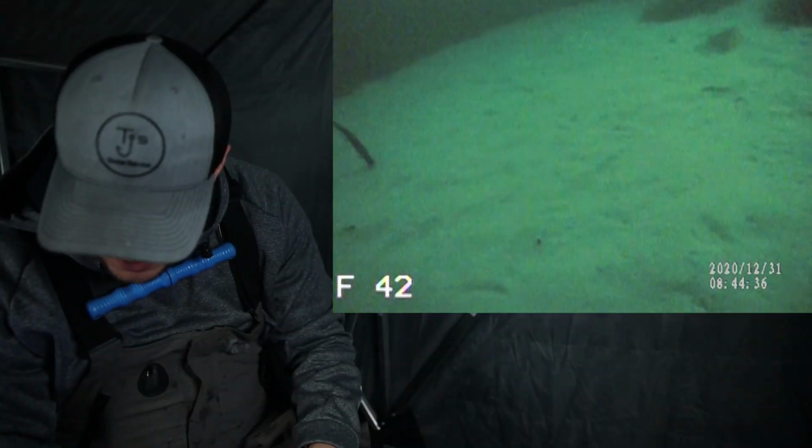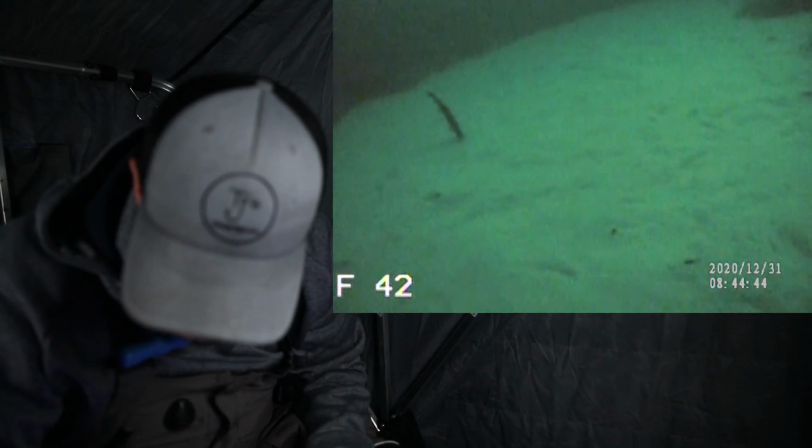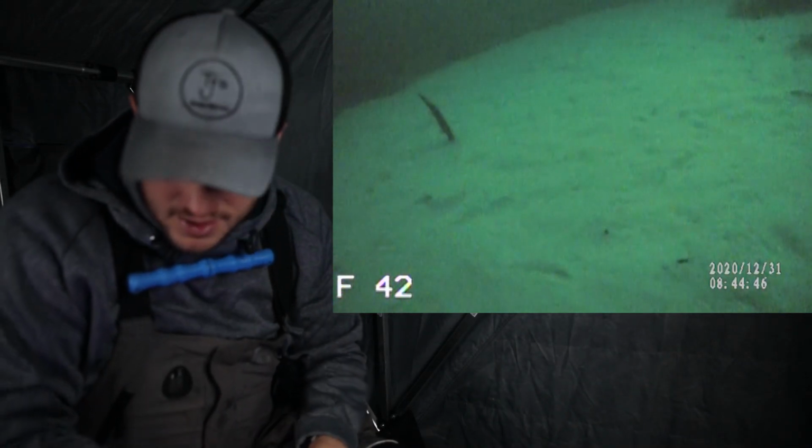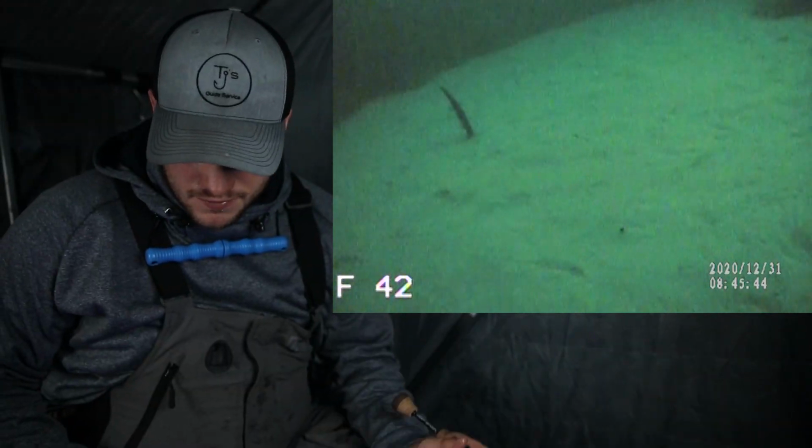See if I can figure out what is that. I don't know if you can see that. There's another fish coming. I don't know if you guys can see it.